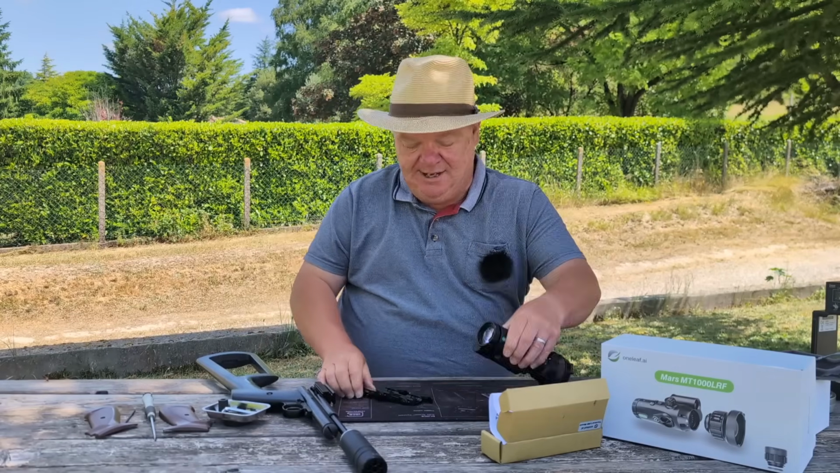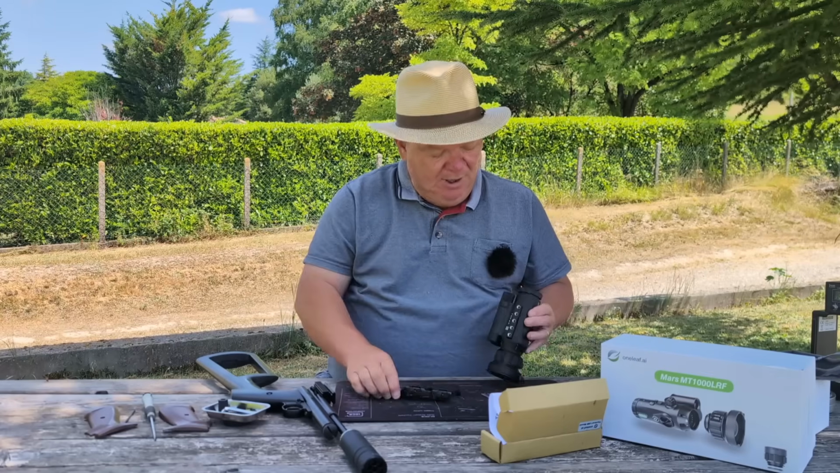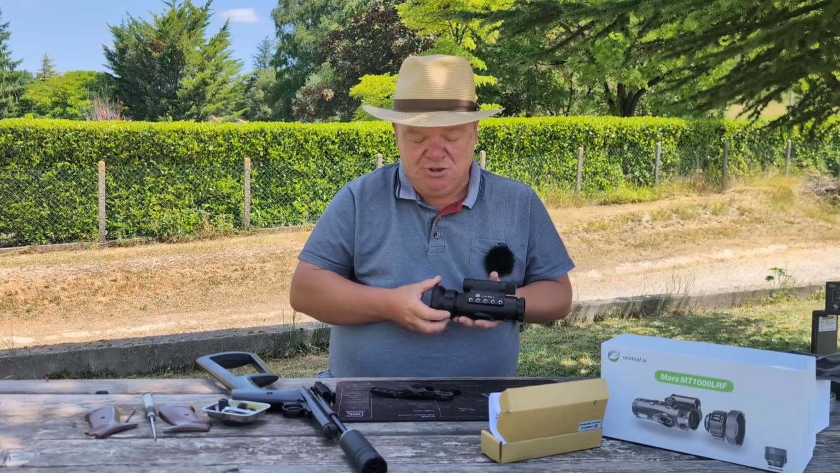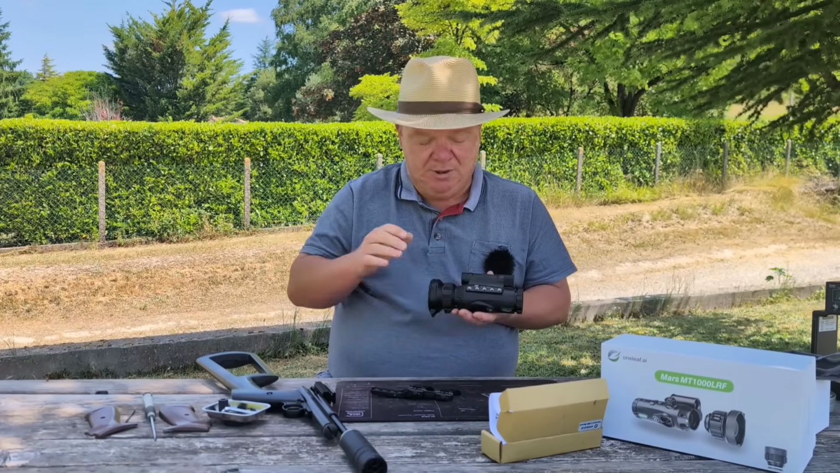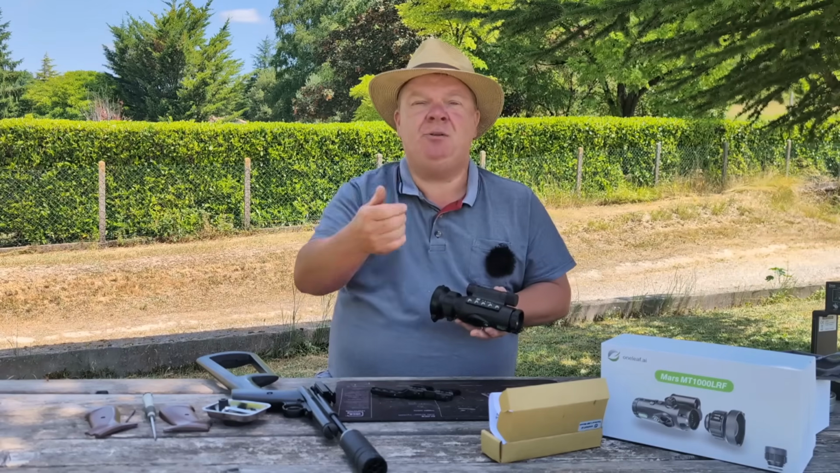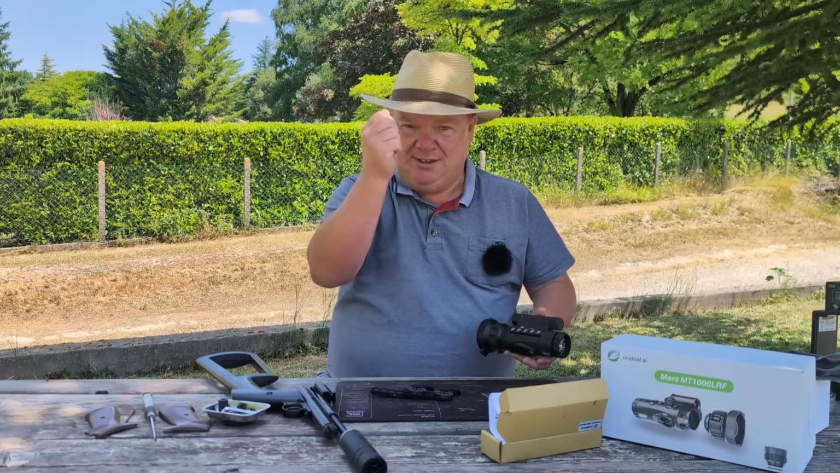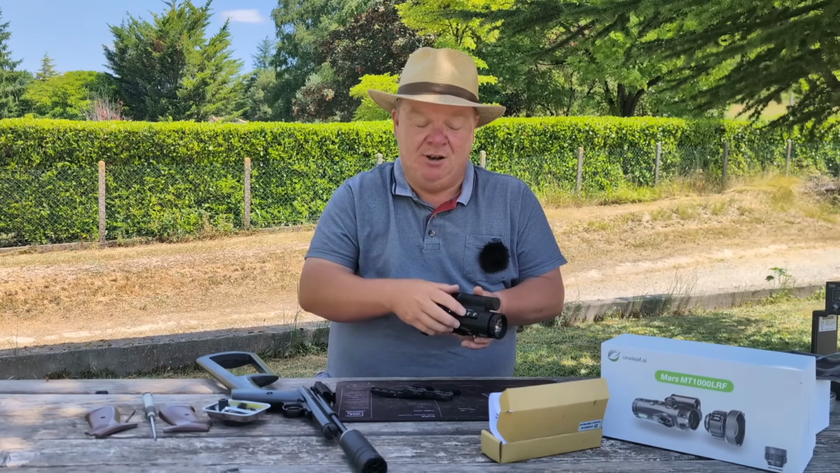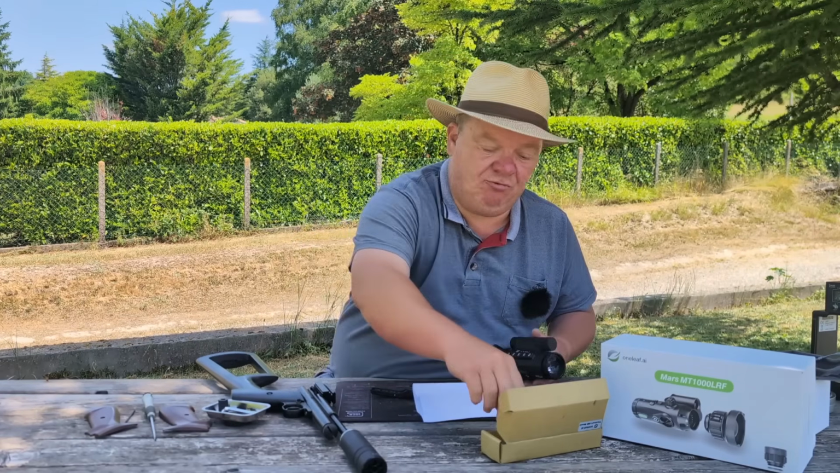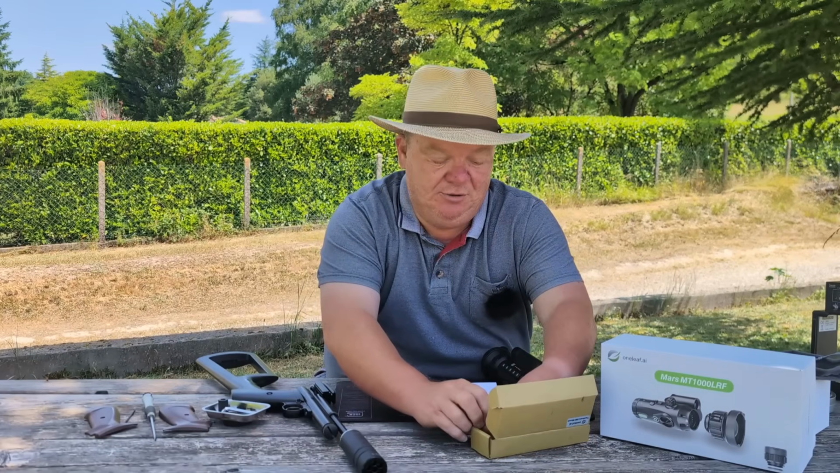Now I have to attach this to that. Now, one thing I'll say about this, I think I mentioned it on the first video I did on this scope. The holes in this are the correct size to mount on a tripod. You know when you get a tripod, there's always that thing to attach a camera to. These are the same thread, so that is great.